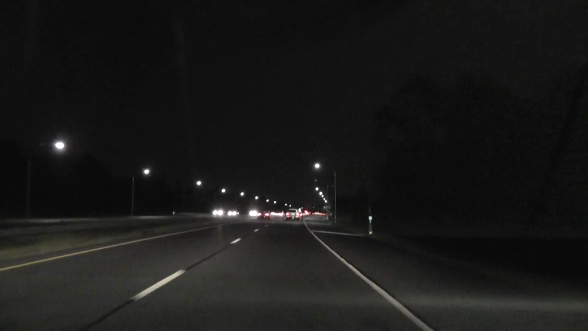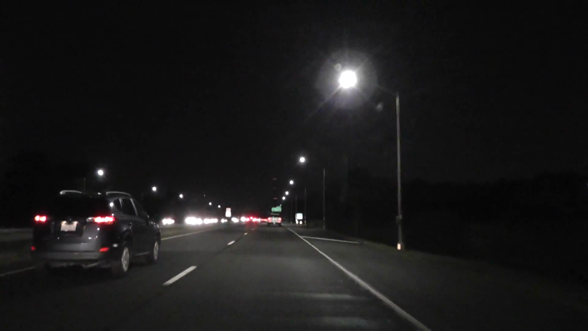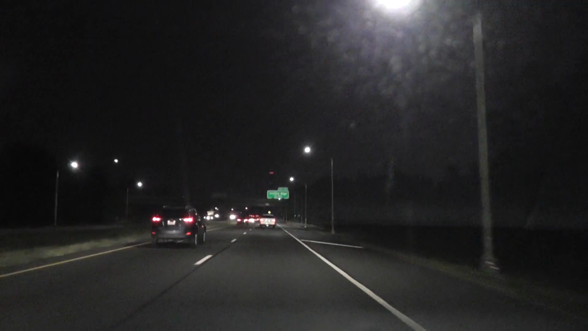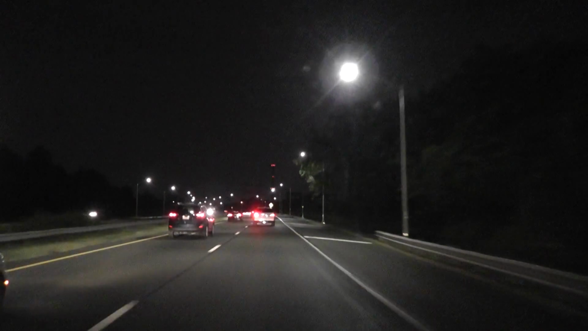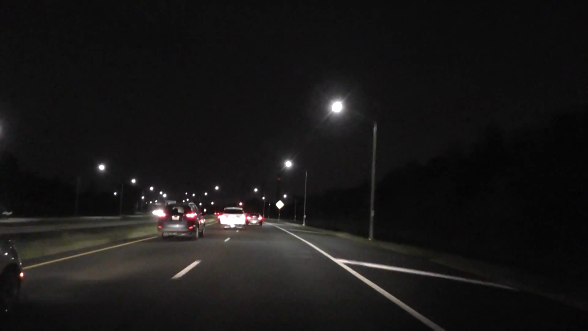By the way, all these street lights you see, they're all LED now. They used to have conventional bulbs, but they switched all of them to LED, and they even look better. They look really fancy. It's really cool the way they look, and they are bright, so I have no problem with that. They look really nice.